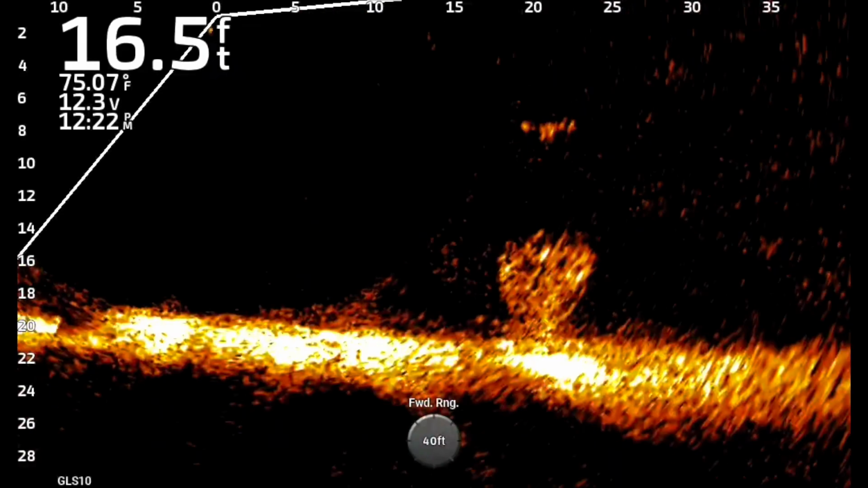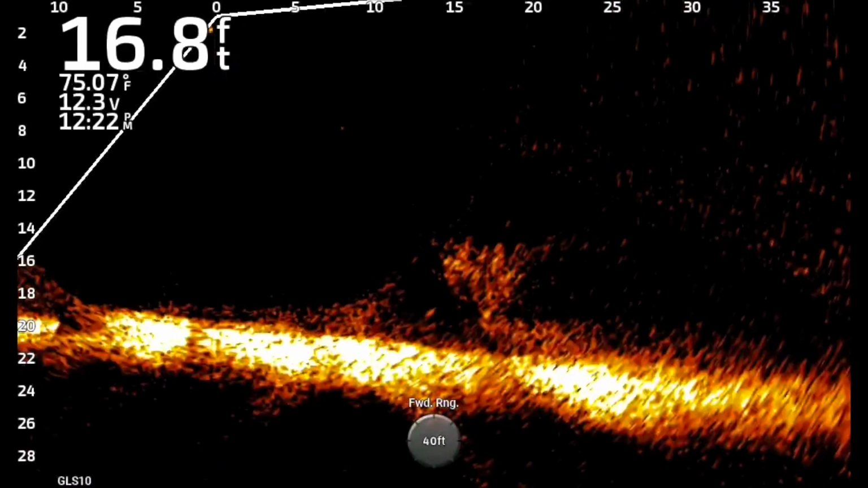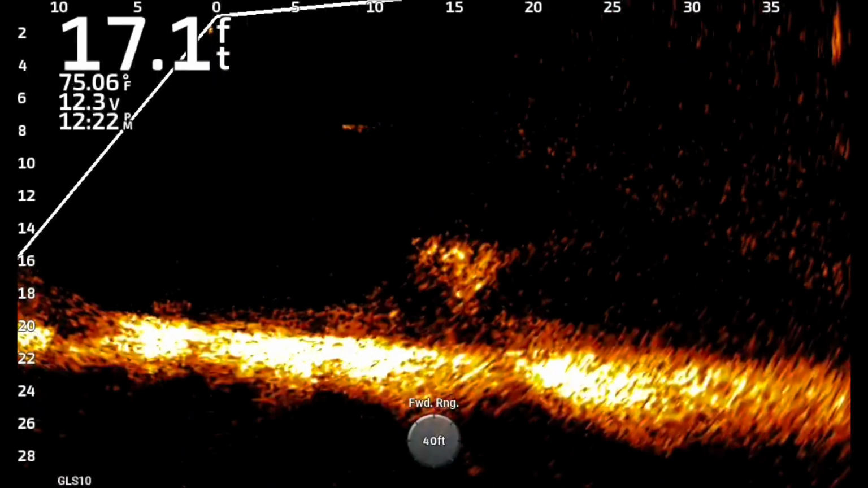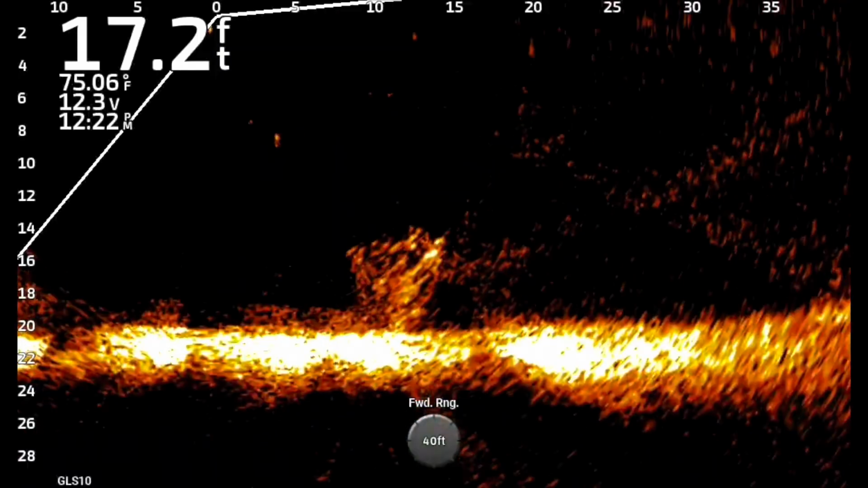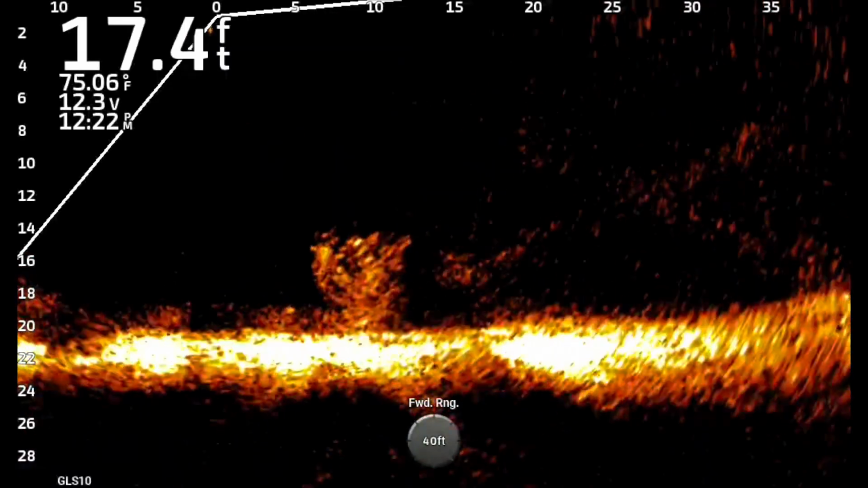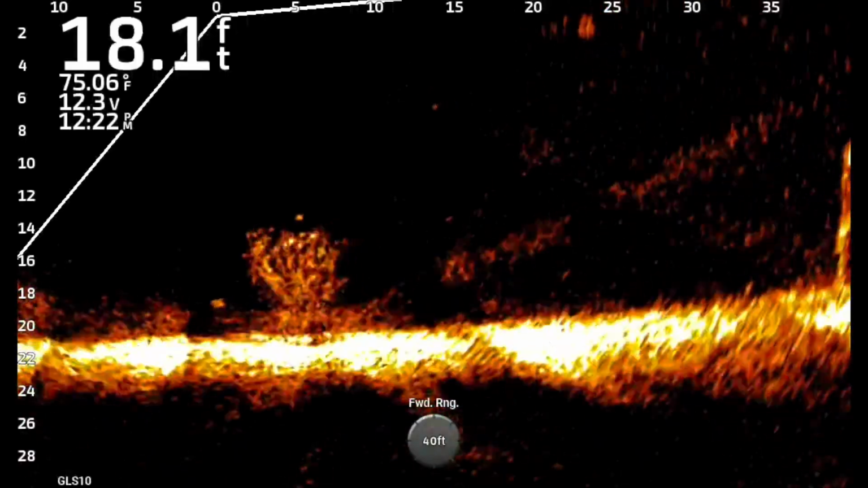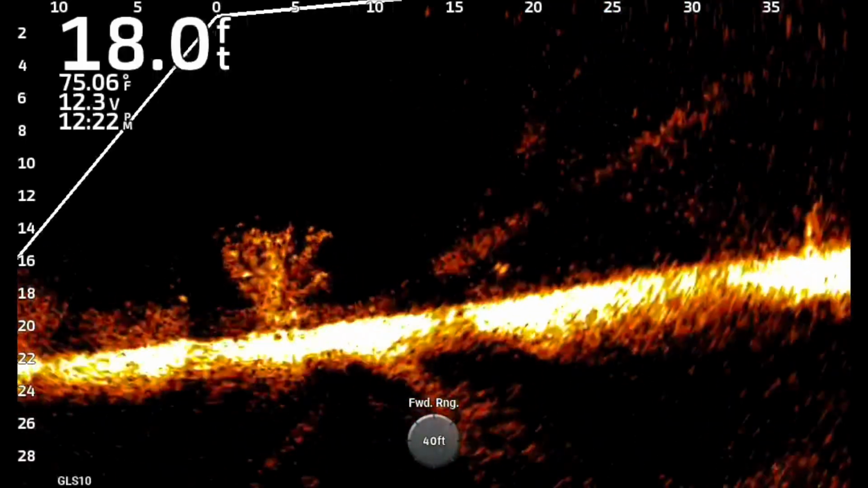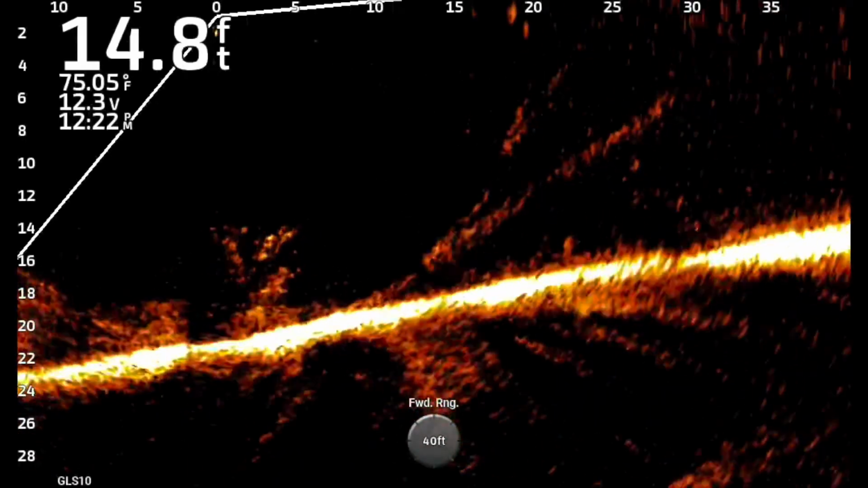There's a big old spoonbill catfish right above it there. You can see the remnants of that kind of swimming in there about 10 foot. You can barely see him. He's on the outside. What I do see is a slight degradation at about 12 to 15 foot of the brush pile. Other than that, the brush pile looks pretty good to me. I don't have any problems with it at all, actually.